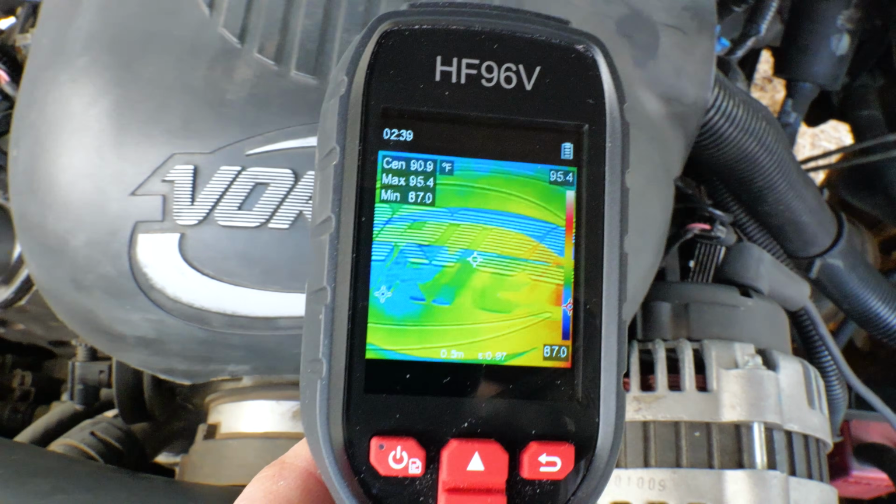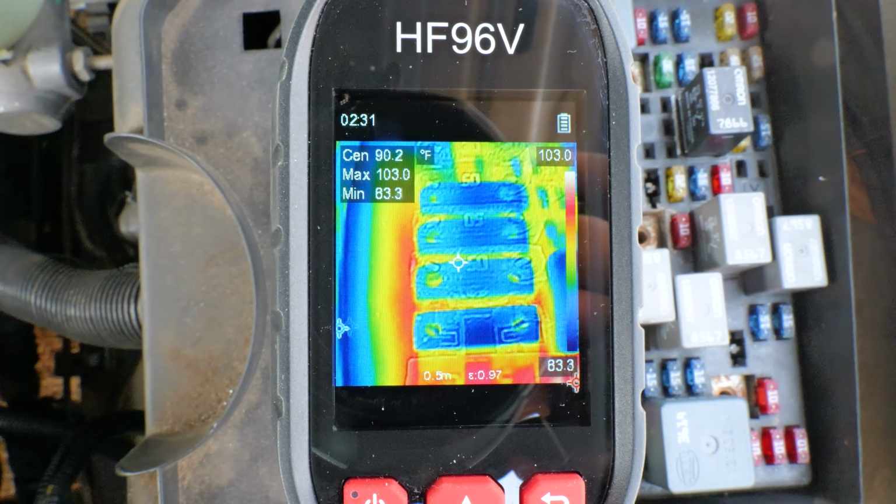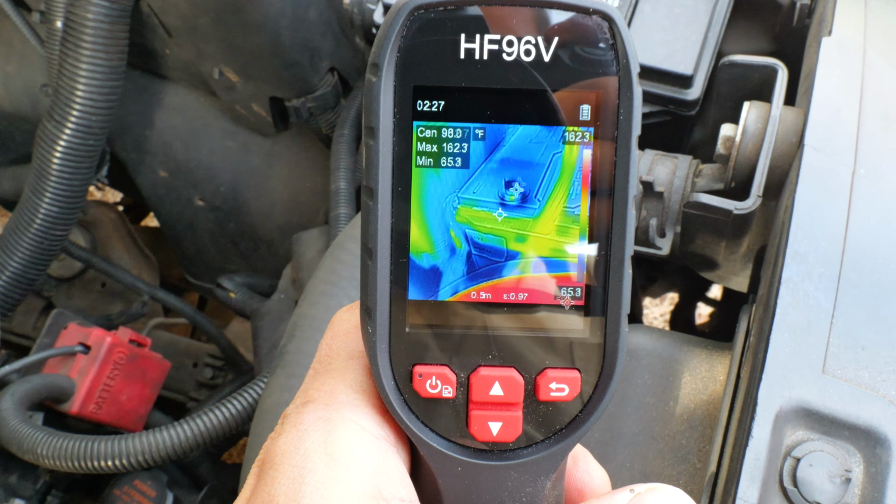If you got a car, truck, or any kind of vehicle with parasitic draw, basically the battery's draining overnight, and you can't figure it out, I got a tip for y'all today. Let's check it out. All right, so here's the trick right here.